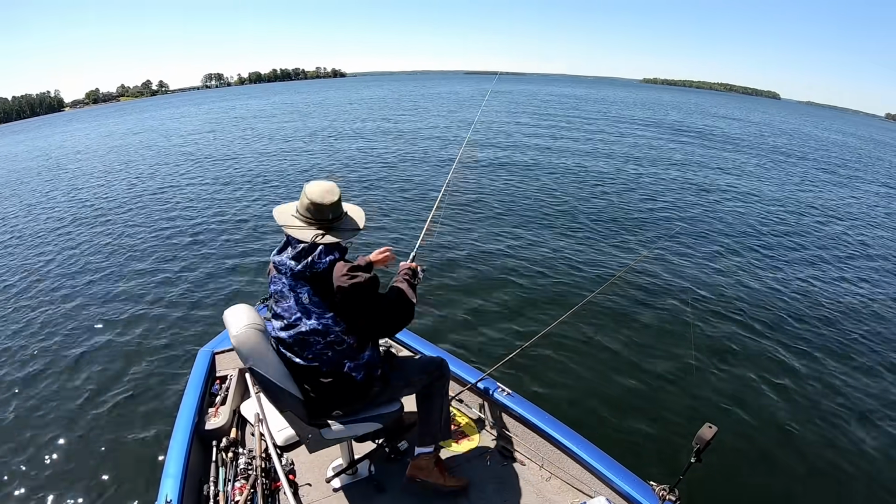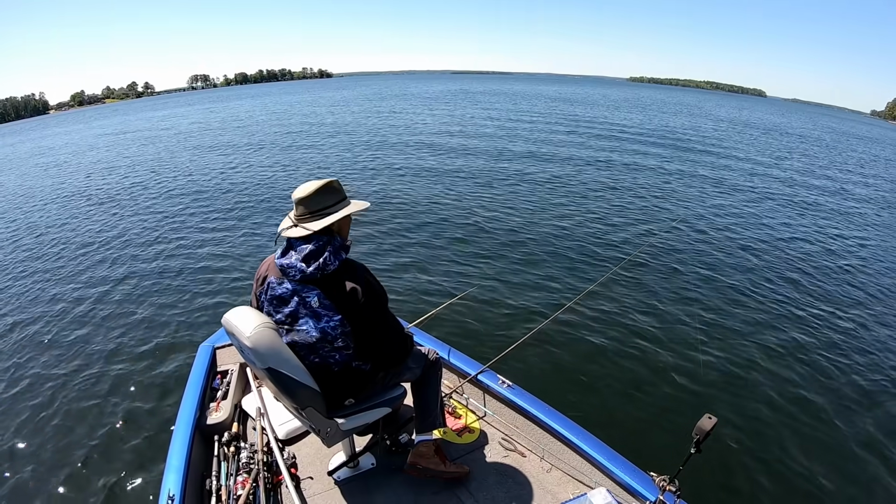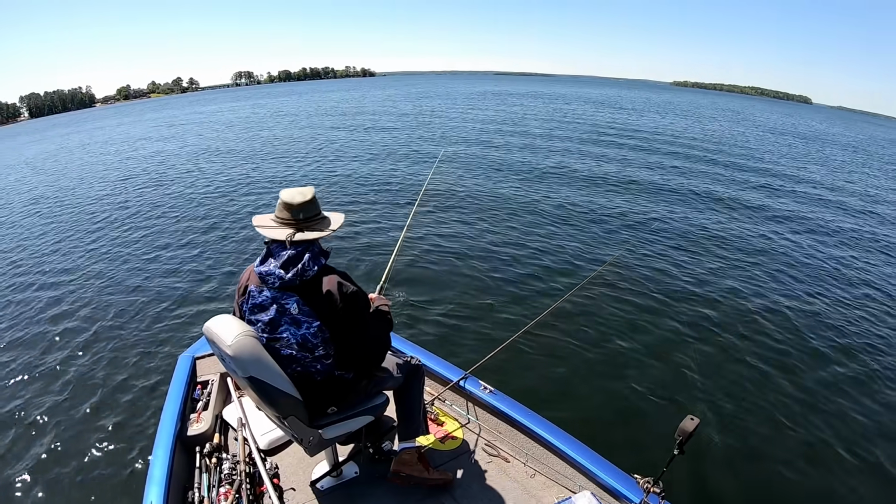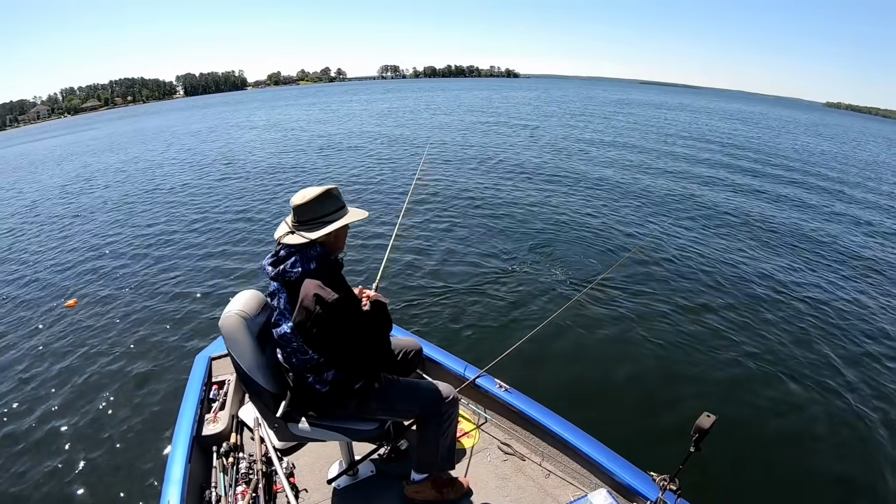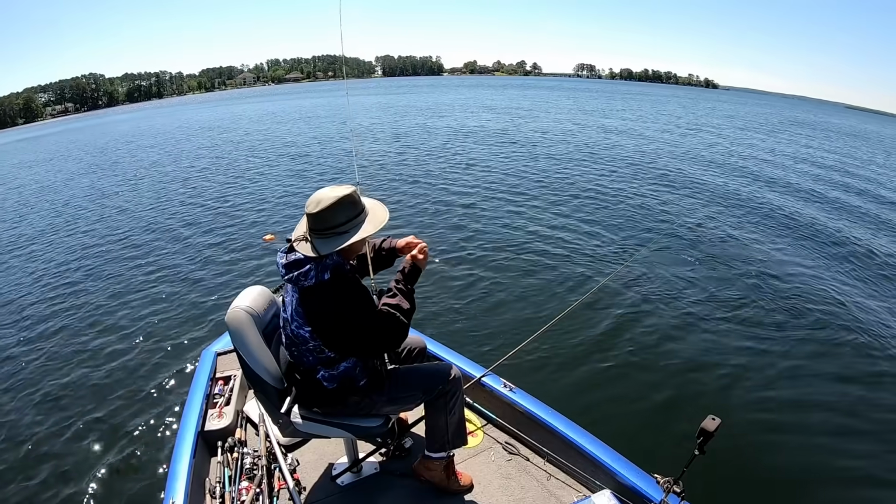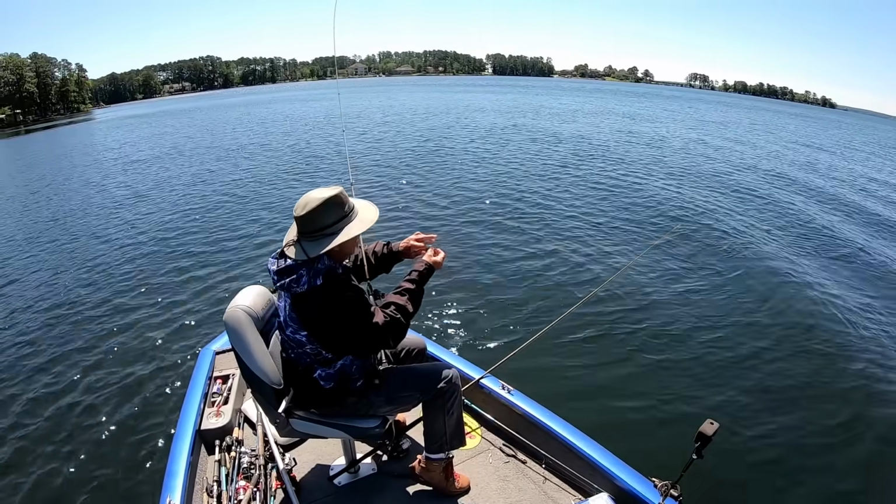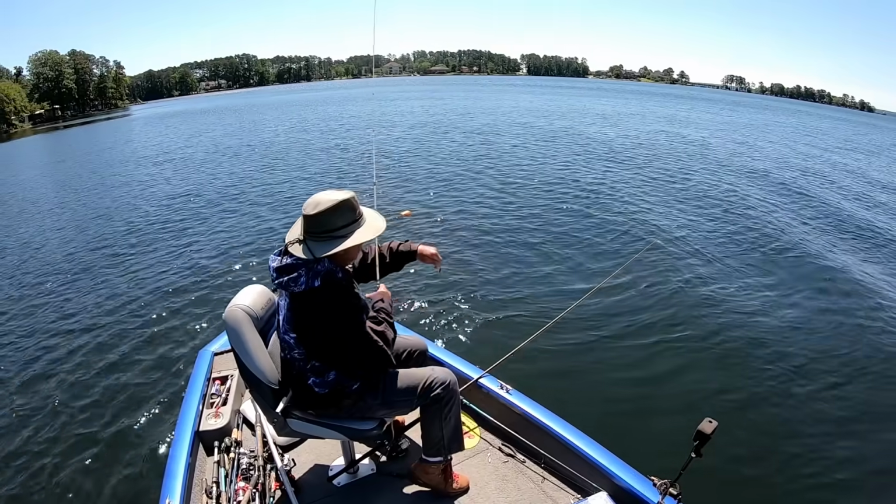I can't believe we're back to crappie fishing. That's what I used to do all the time, nothing else but. And here we're right back at it. I'm betting you I can catch them in Monticello the same way. I'm betting you on that one. It's that old minnow. If I can get him back down there, we might catch another fish.